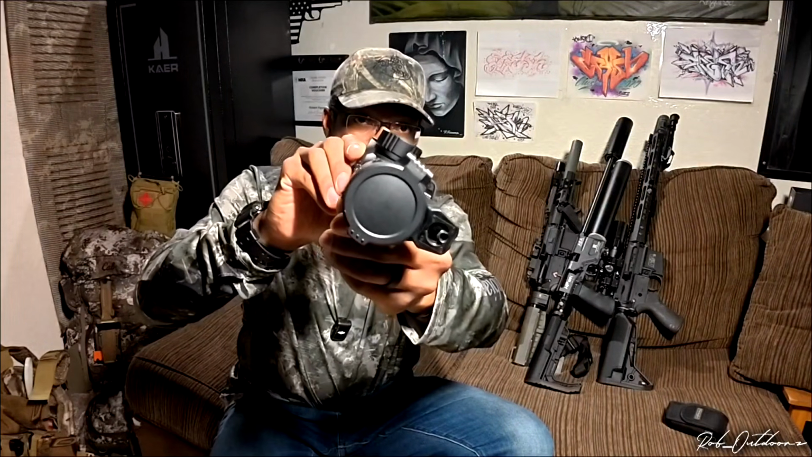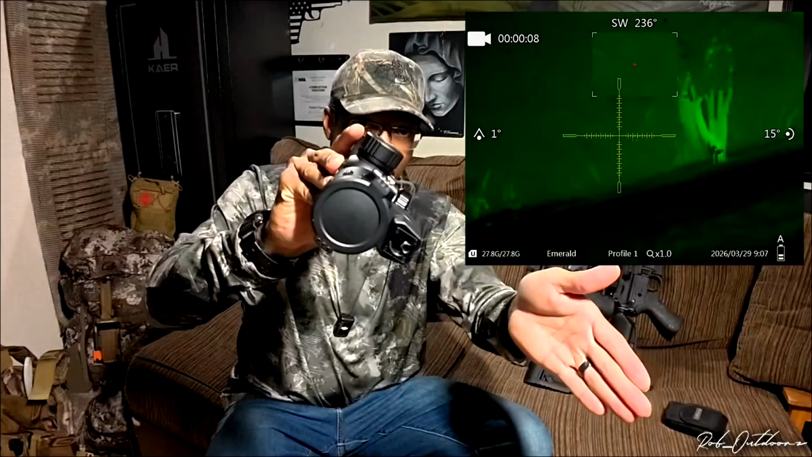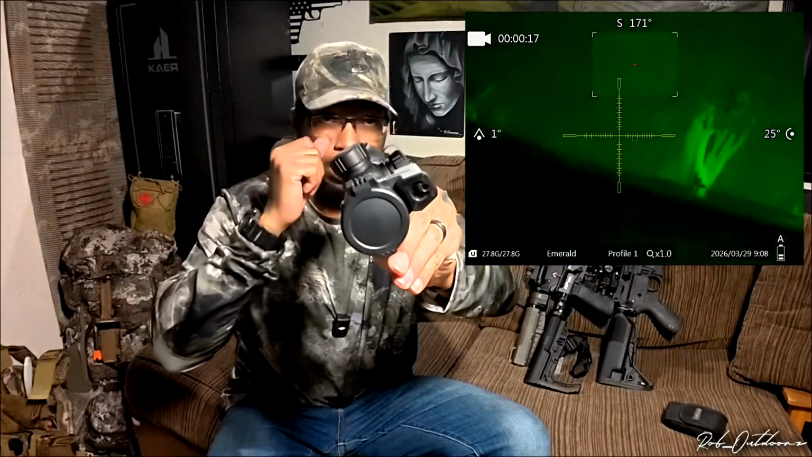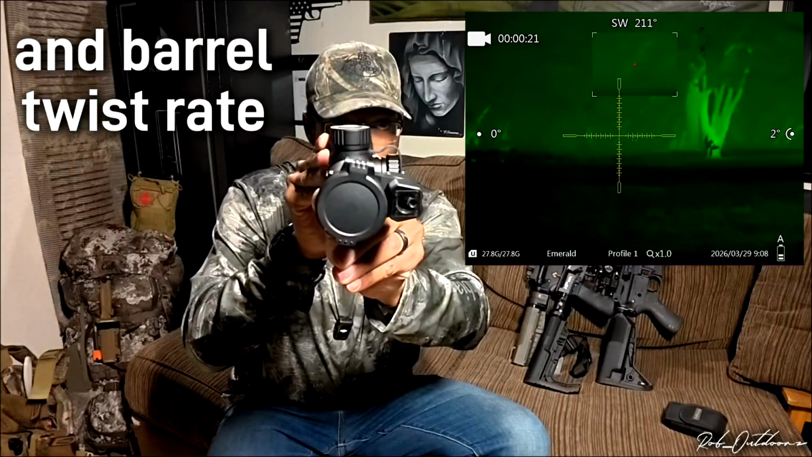So if you're canted at an angle to the left, your impact is going to be low and to the left. And if you aim to the right on this angle, your impact is going to be low and to the right. So you'll never get a straight shot like as if you were straight up and down. That's just because of the way gravity works. So it does have a meter on there.